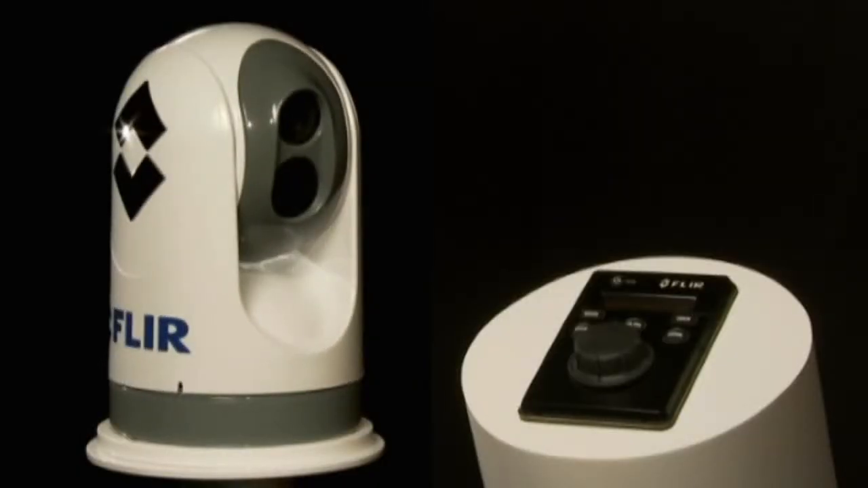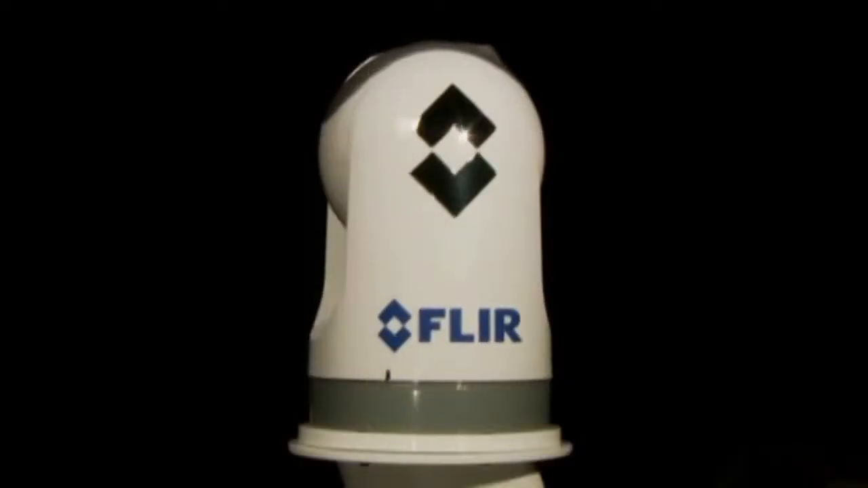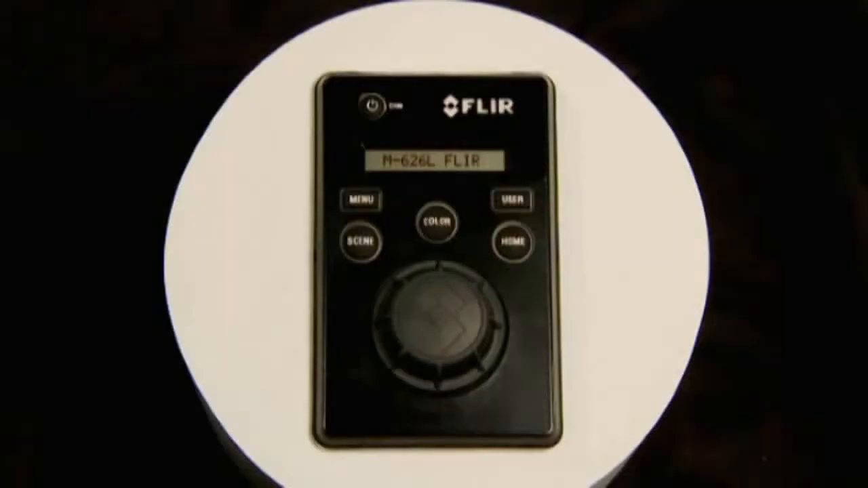The M Series comes standard with an intuitive joystick control unit, or JCU. It allows the camera to rotate 360 degrees horizontal and plus or minus 90 degrees vertically. This offers excellent situational awareness. The control knob provides precise proportional speed control. All M Series features are easily accessible over the JCU.